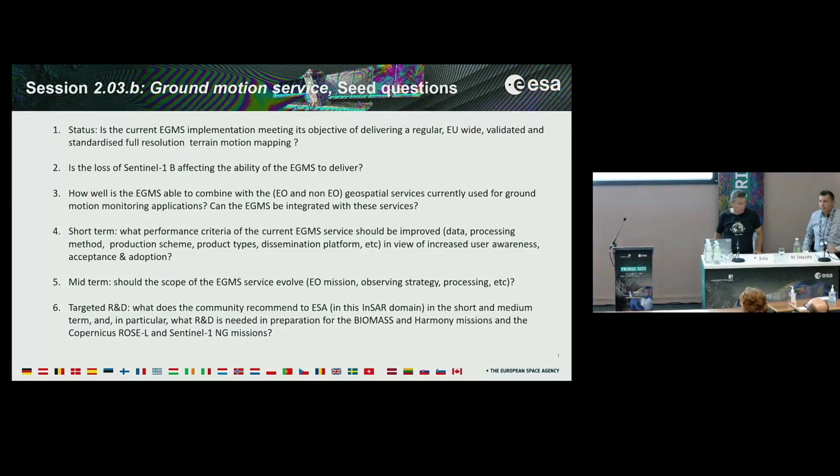So first of all, we go with the initial question. The EGMS is an entry-level product, a public service, open and free. So anybody is happy to say that it does what it should do? Or somebody has to say it should do something differently to meet its objective? No comment means everybody's happy. We just record comments. There is one comment at the end of the room.